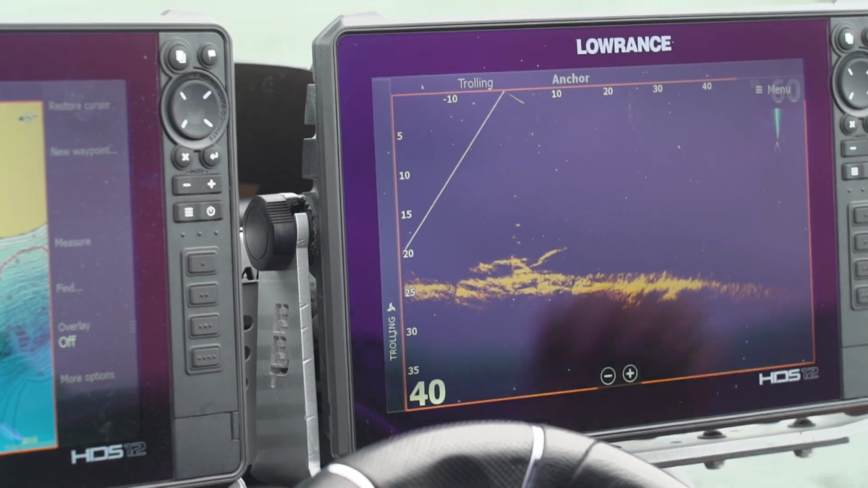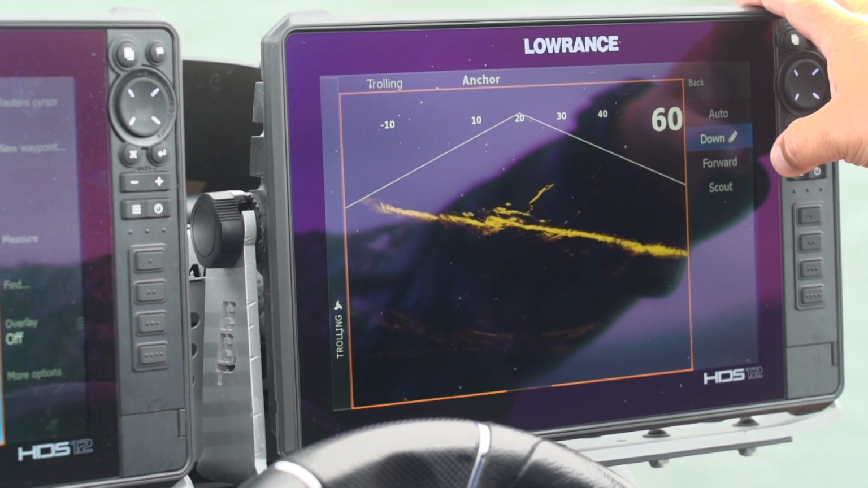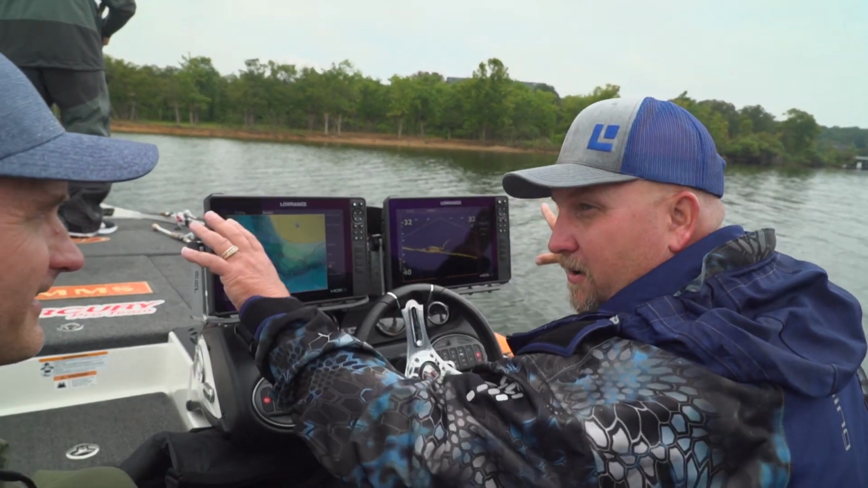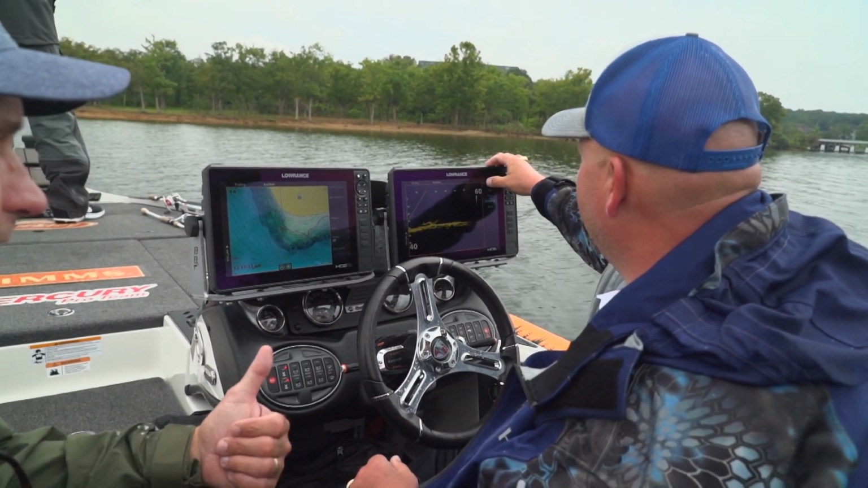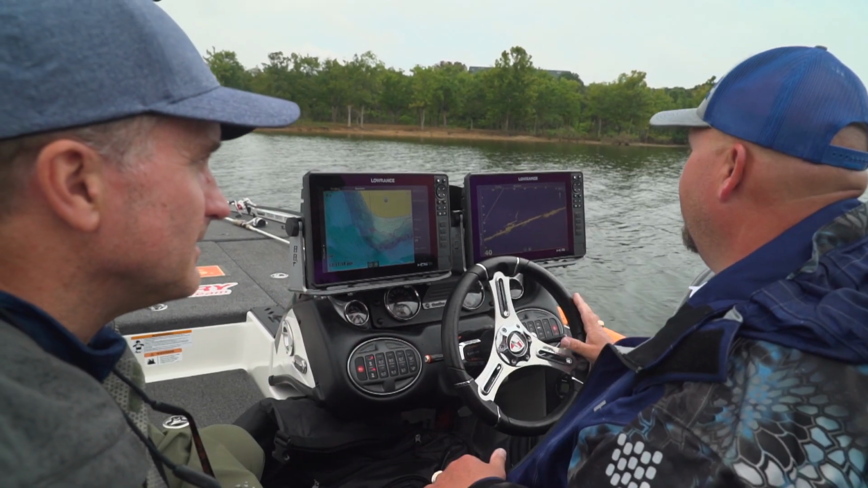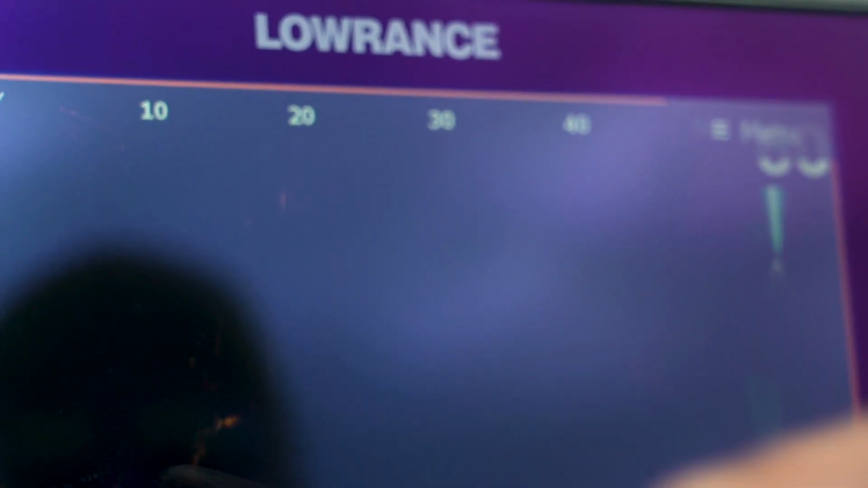It's just amazing technology. So you have your forward mode, then you have your down, and then if you go to our scout mode, it takes your down mode and basically shoots it out in front of you so that you can cover a wide area without actually having to go over it. So whether you're casting, whether you're jigging, and finesse fishing especially, this is key. Exactly, it's key. Talking about casting, you can watch your baits come in, you can see if the fish are reacting to that.